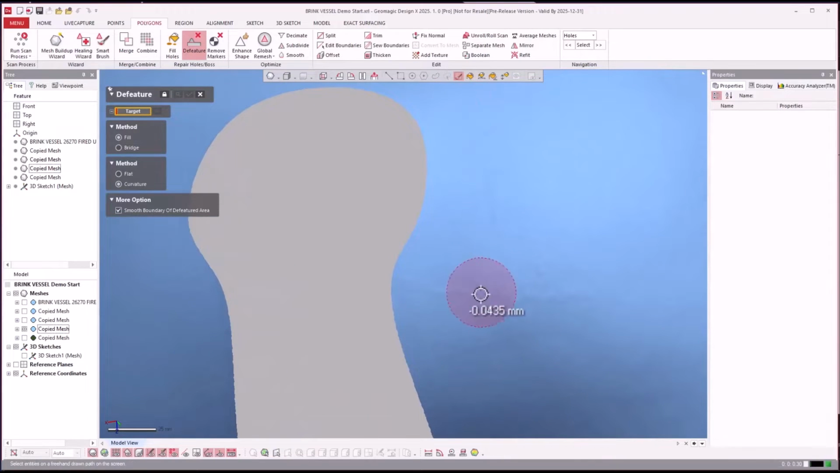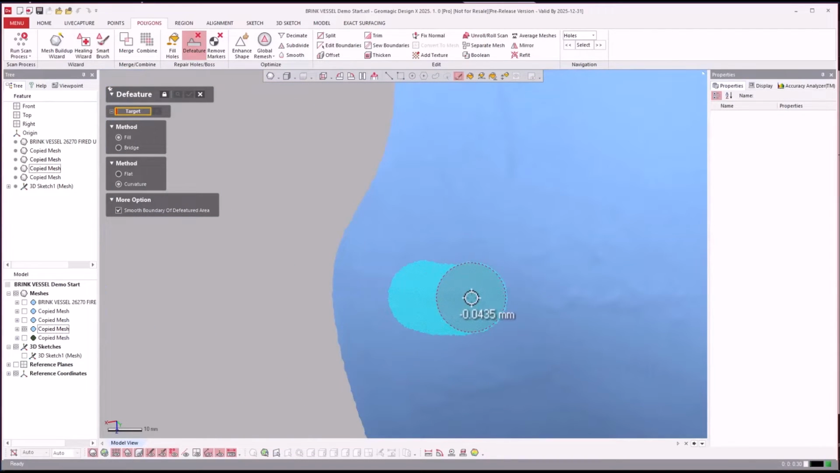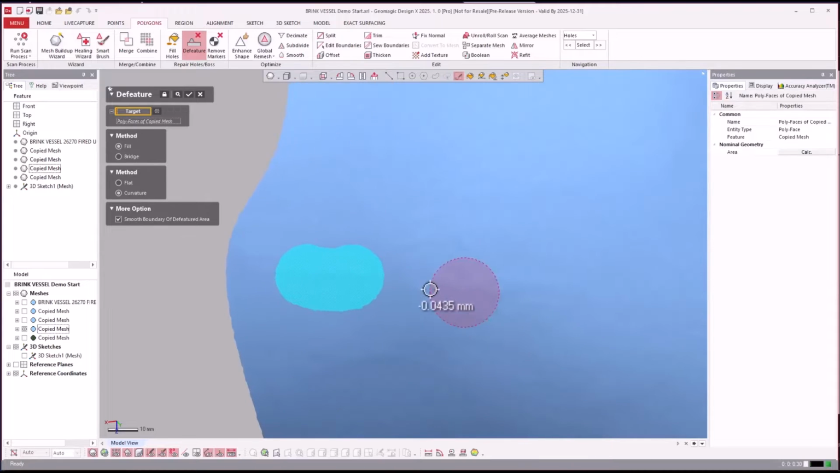Another thing is I could use defeature here. So if I just come in. Now, when I do a defeature, you see that part needs to be defeatured as well. But when I do a long section, it sometimes will feel weird.